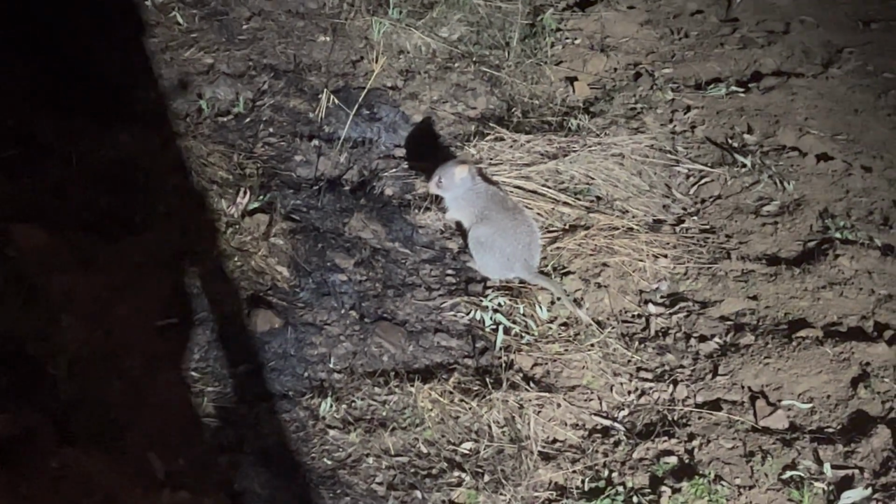See you, mate. It's like a rat that hops. I think his mum is back down here. Mum's down there. She's not putting her head up, but she's on the middle of the road, right about there. So, she was nearly a mistaken identity. That's why you always check, guys, before you shoot.